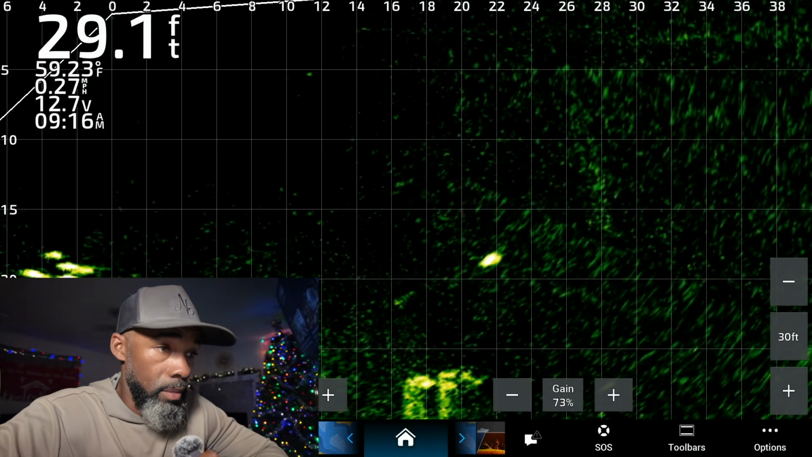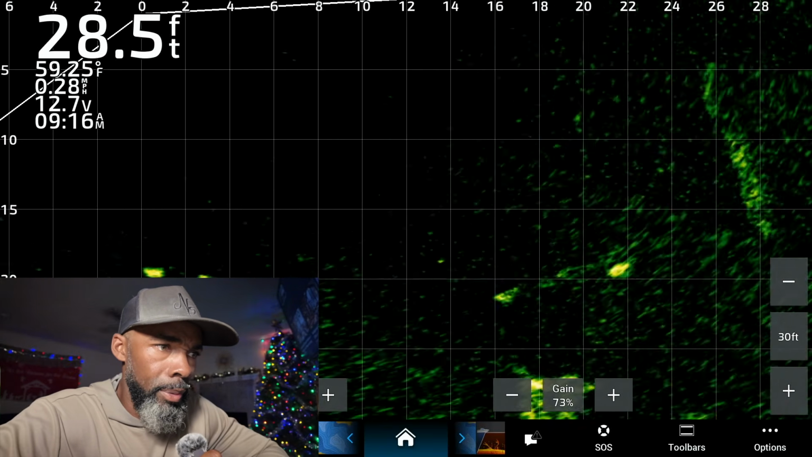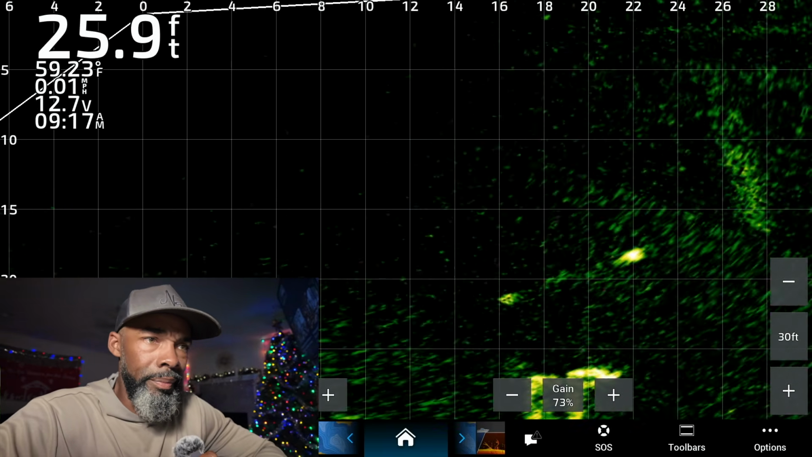So we've got some bass, it looks like, rolling in. Maybe a few crappie there. They're actually moving pretty slow, it looks like crappie. But they're spread out more like bass to me, so I'm going to call those bass and ignore them.